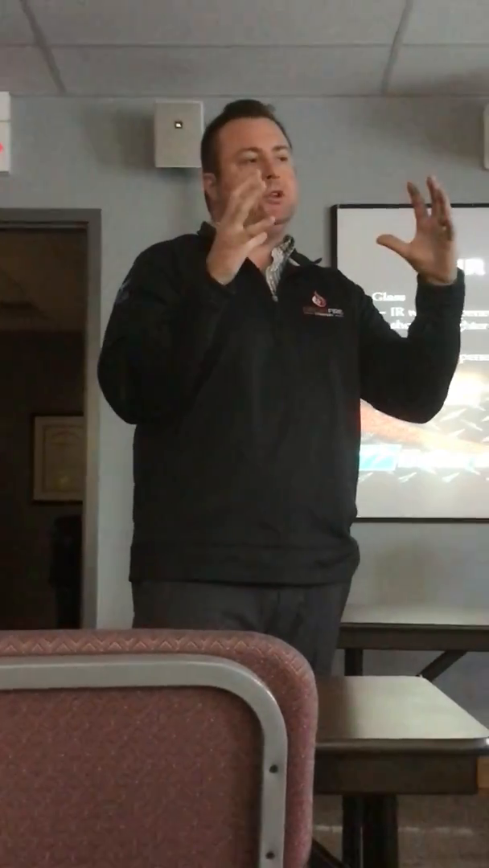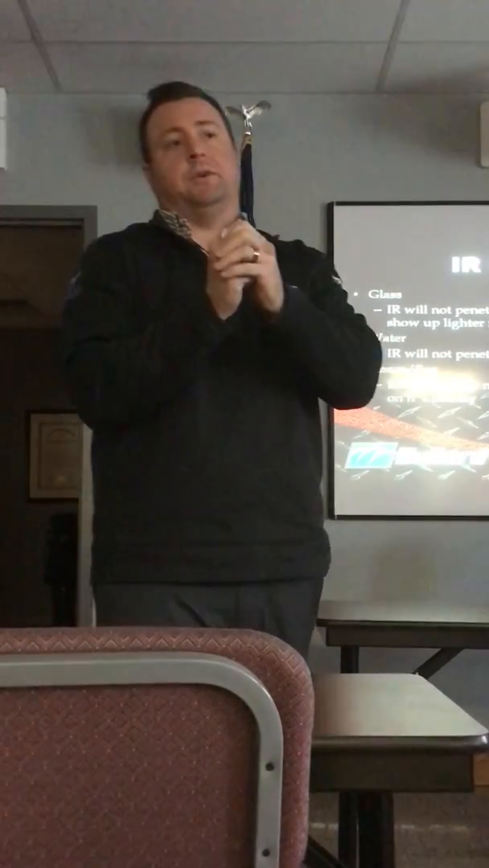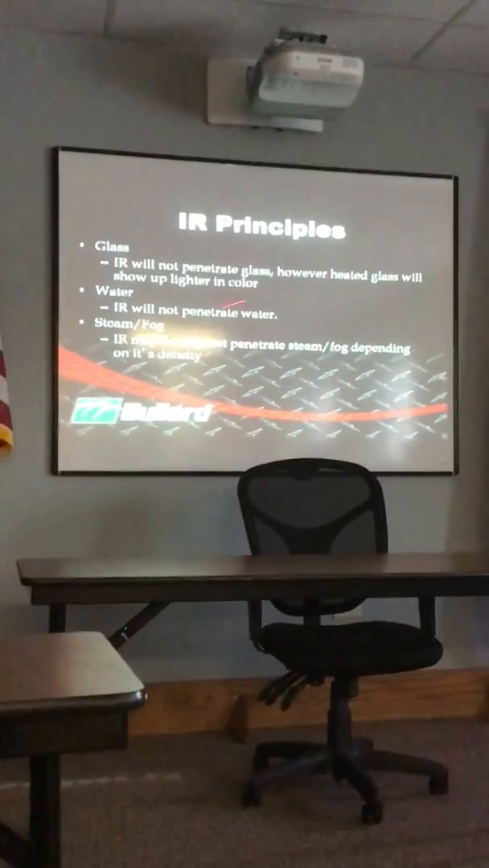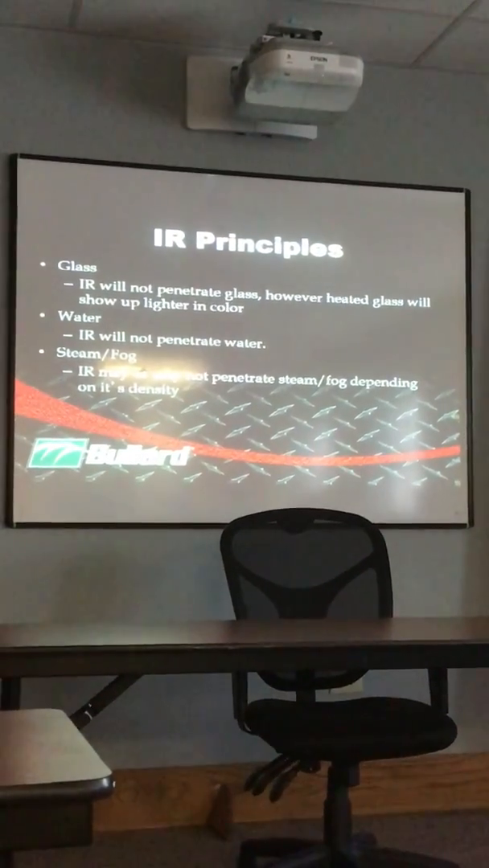And the reason why IR doesn't penetrate through water is because water molecules are very large, and it has a hard time making its way through the molecules, whereas smoke particles are very small, so the IR can make its way through smoke particles very easily. Steam or fog, it may or may not, depending on the density of it.